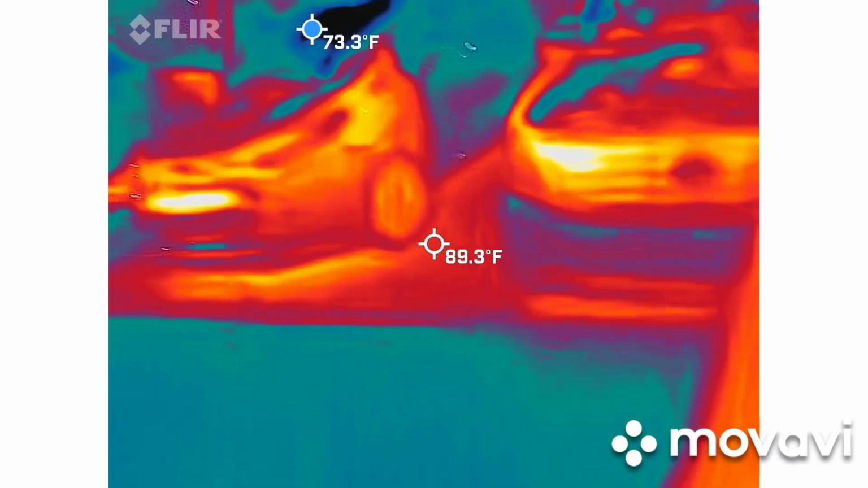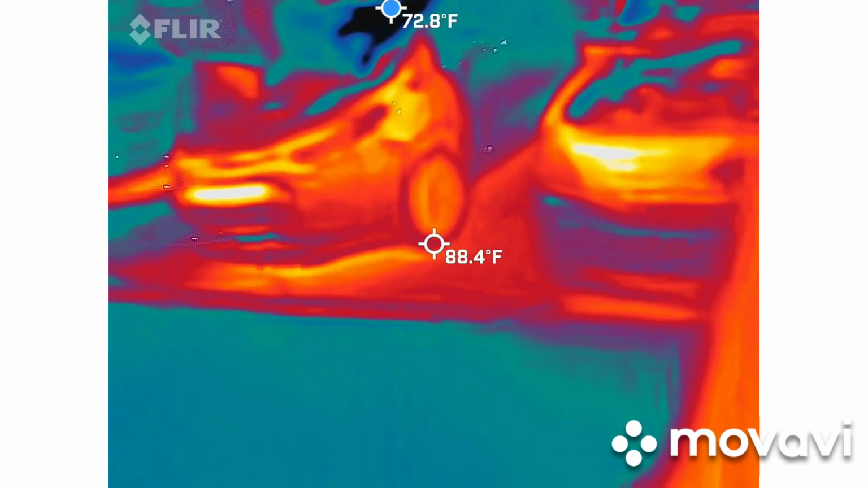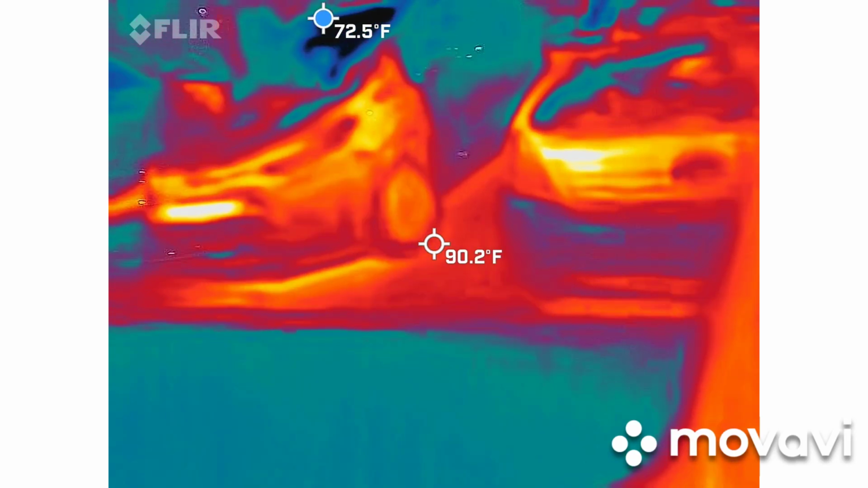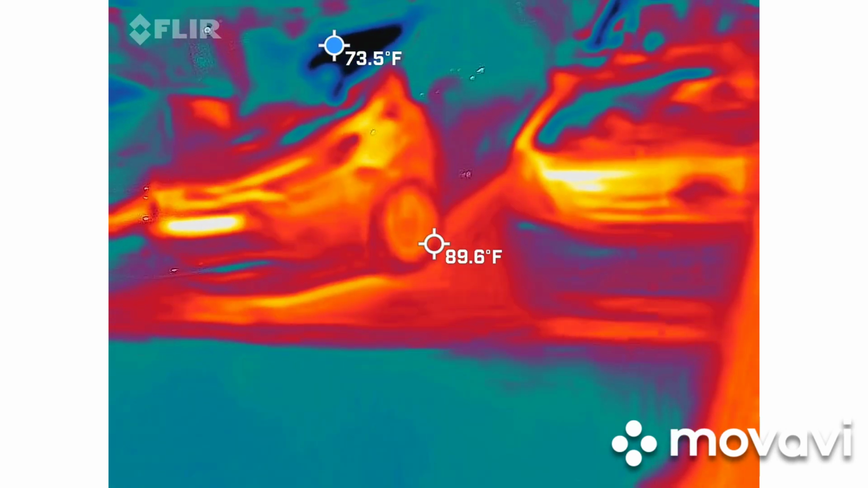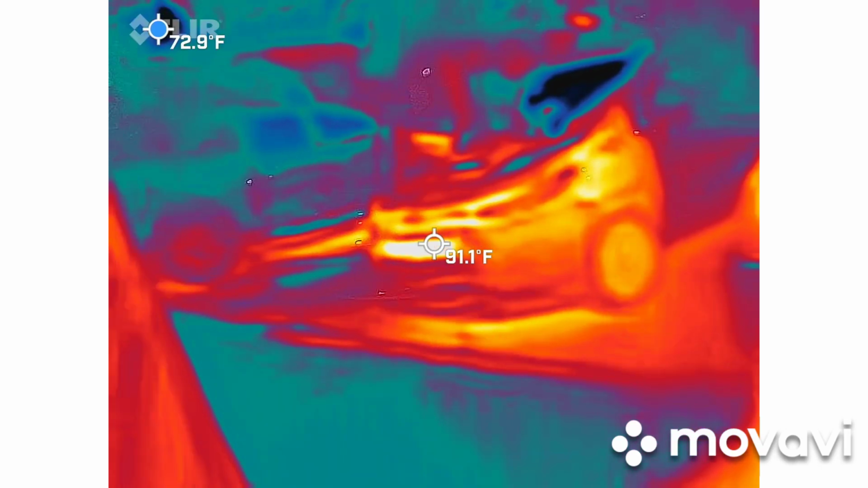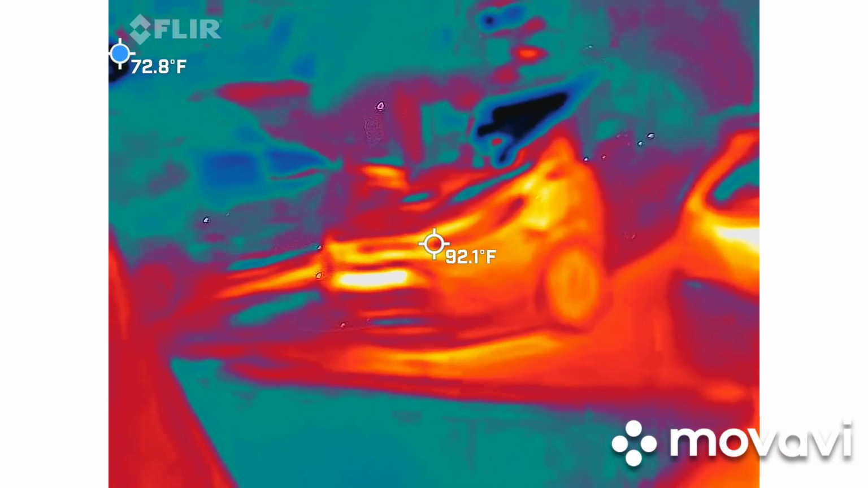For your convenience, I did leave the bar up here, so it's going to give you the coldest and the hottest point. So if you don't want to watch where the dot's going, you can watch where the bottom is here. The problem with that is that the bar doesn't show up on the recording, only the dots. So that's just for field work.